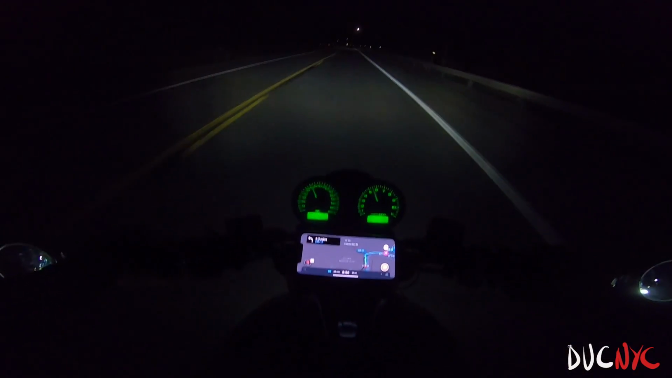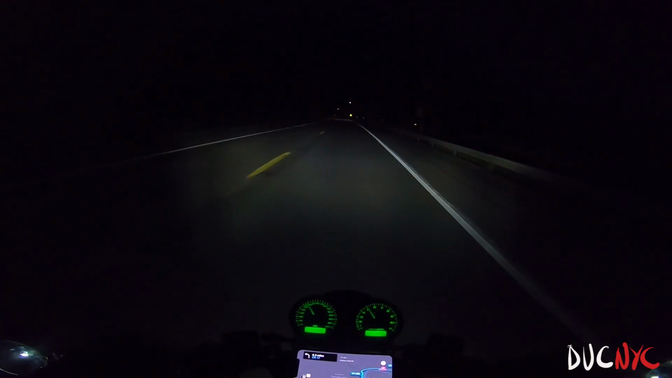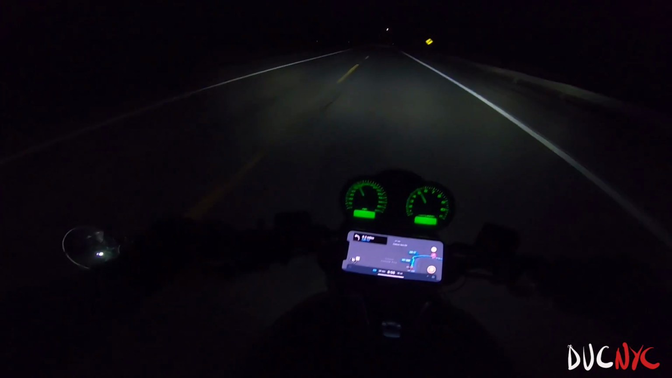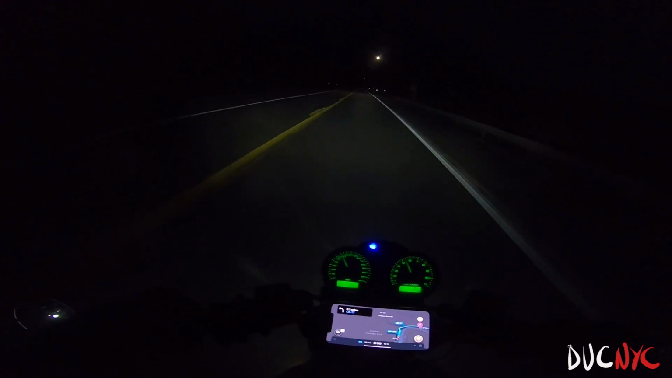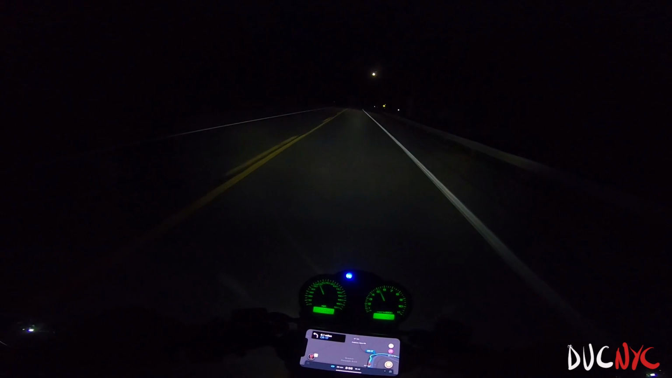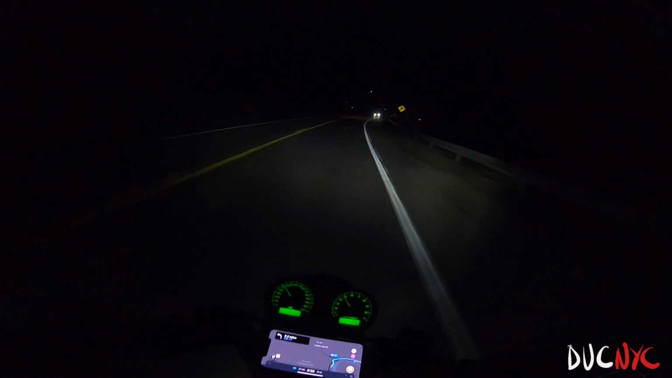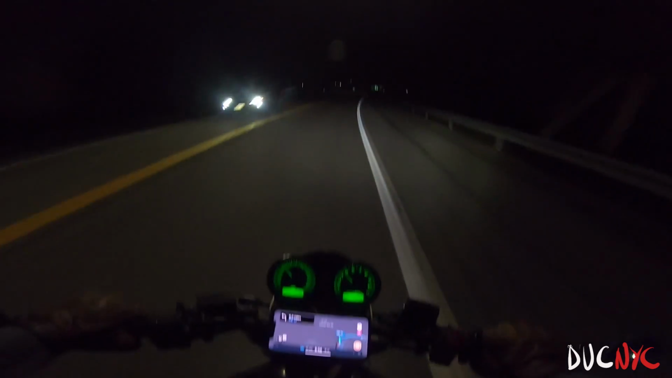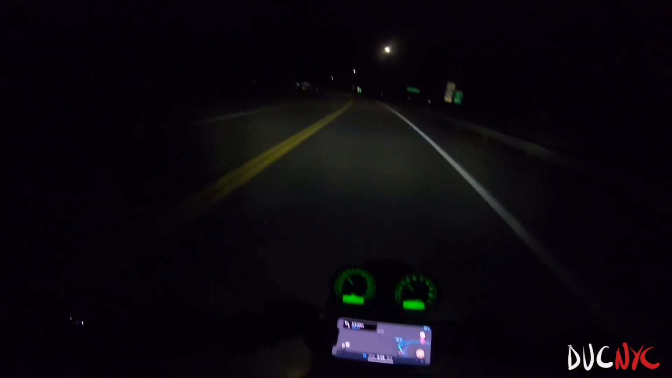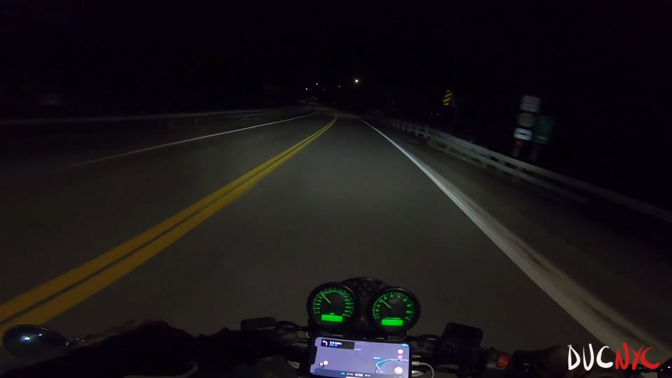And now I have a 16-mile ride home. 16 miles. Can he do it? Yes, he can. And I'm trying to decide if I want to go on back roads or if I want to go on the highway, and I think I'm going to go on the highway. I mean, back roads. I'm disheveled a little bit, which is totally okay.